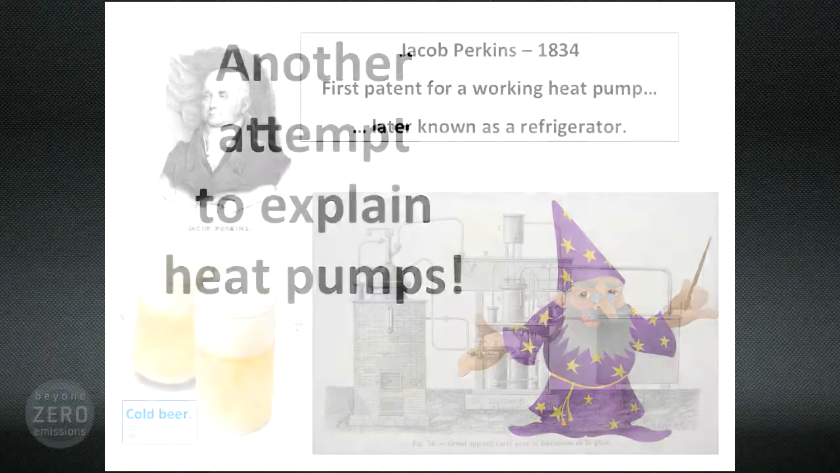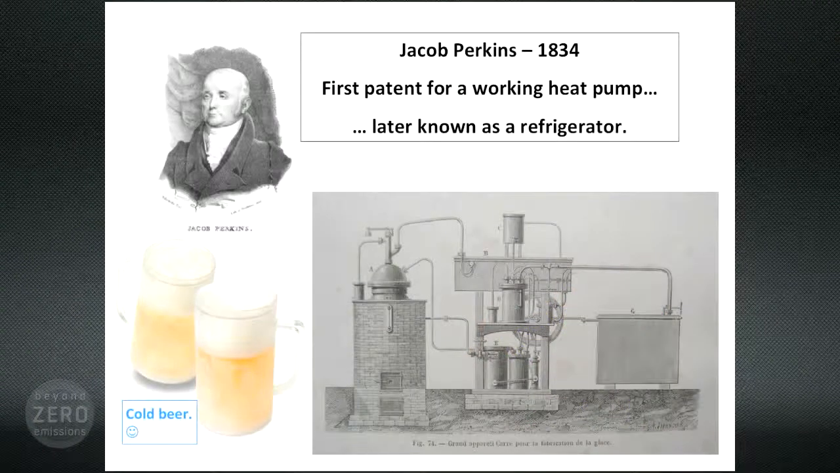In 1834, Jacob Perkins built the first working heat pump. He needed something to keep his beer cold because he'd run out of ice. So he built a vapor compression refrigeration system to take the heat out of his beer and put it somewhere else, in the outside air. His device we now call a refrigerator, but it was the first working heat pump.